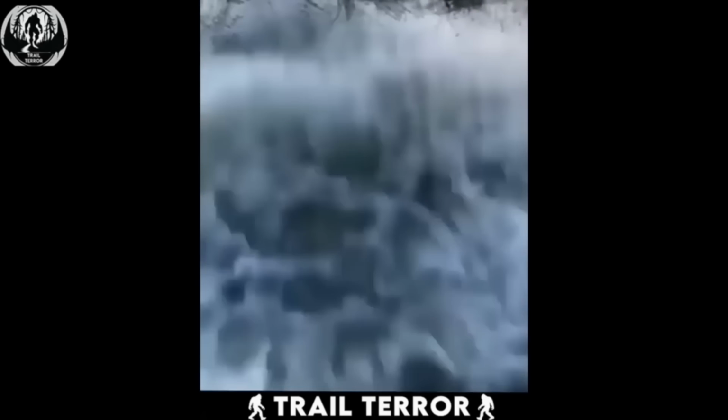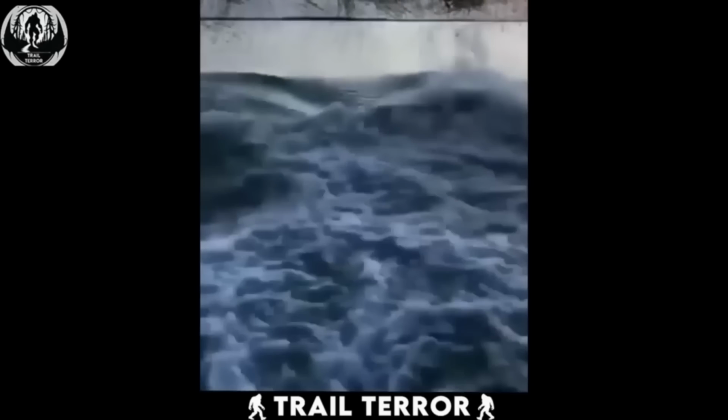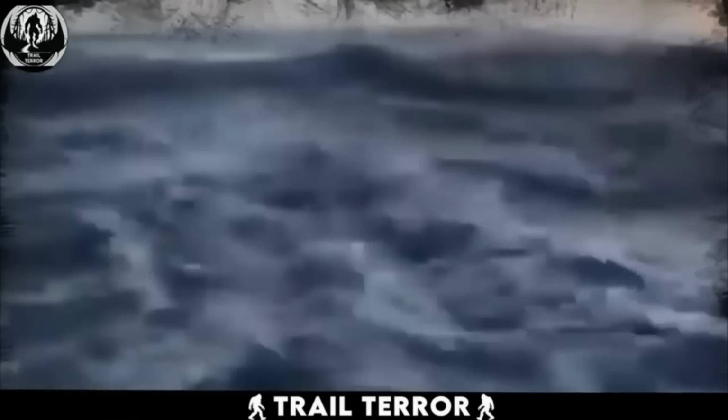With my thalassophobia, I could never go into such deep waters with my kayak. But the video left me wondering, what could cause such a wave?